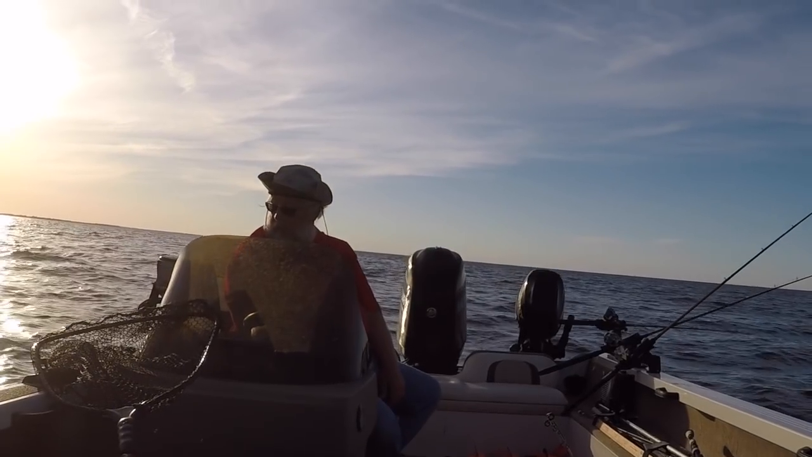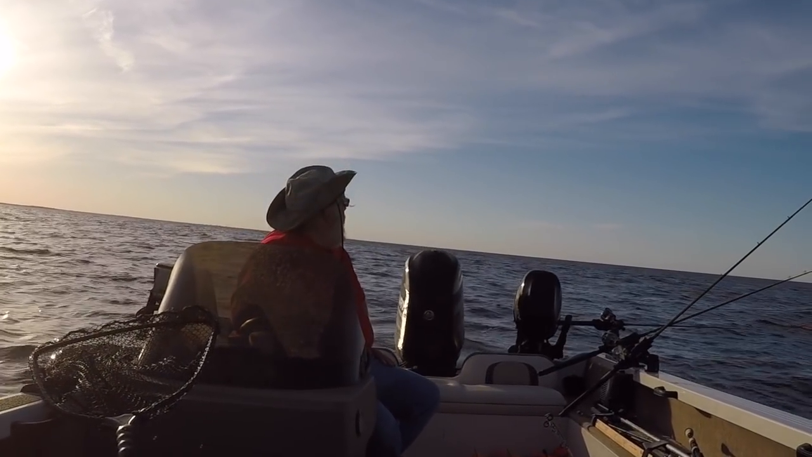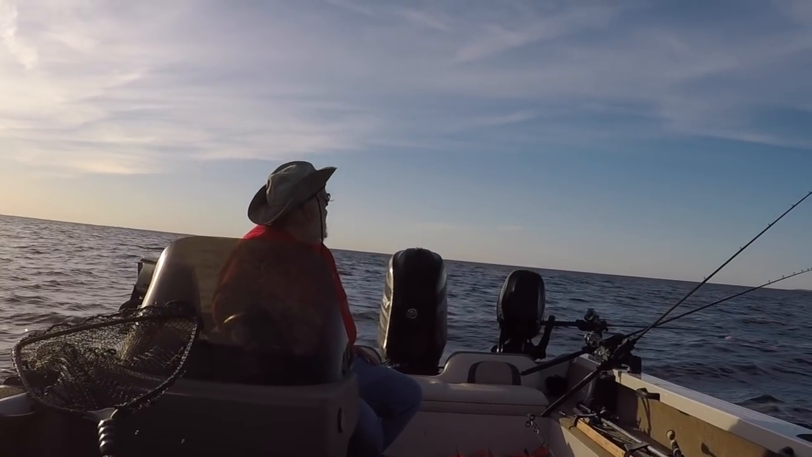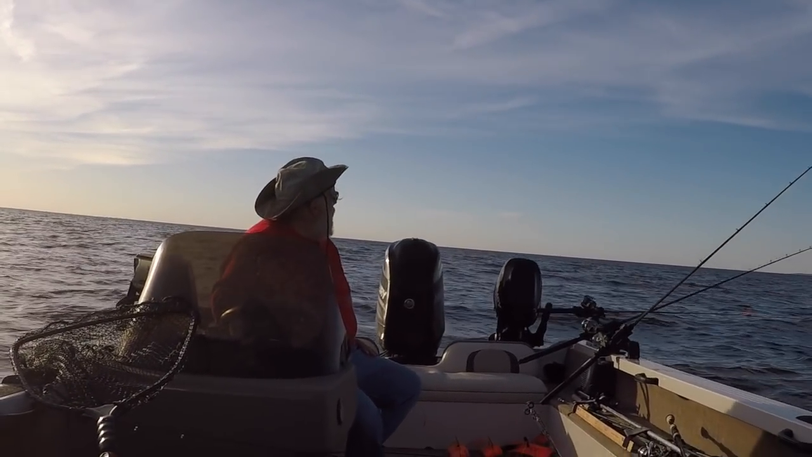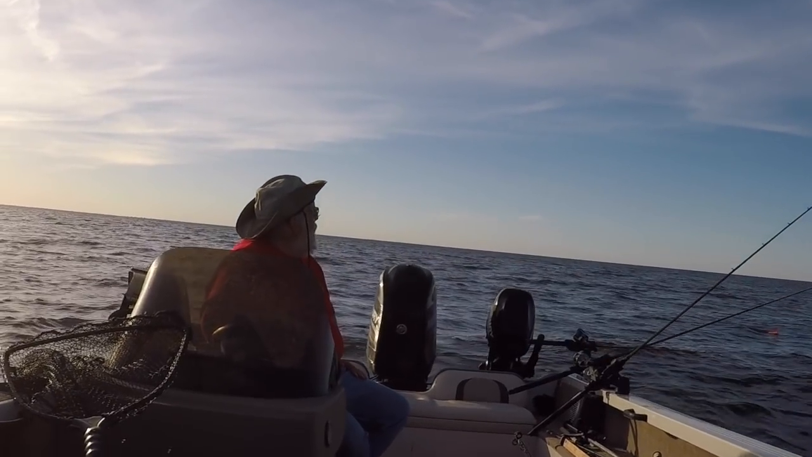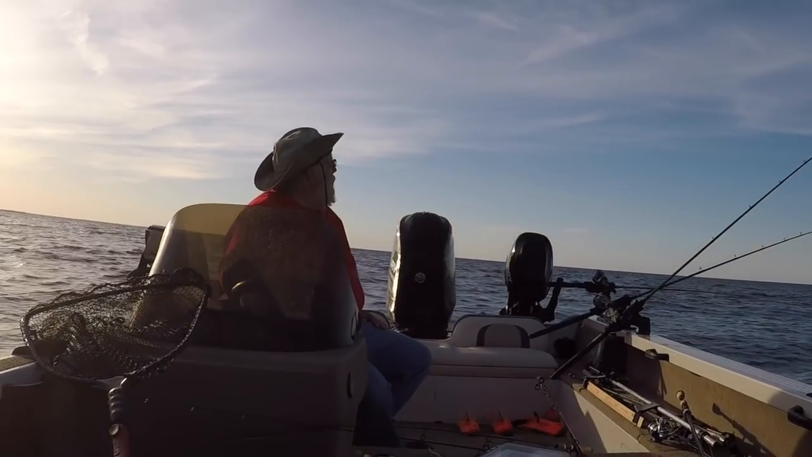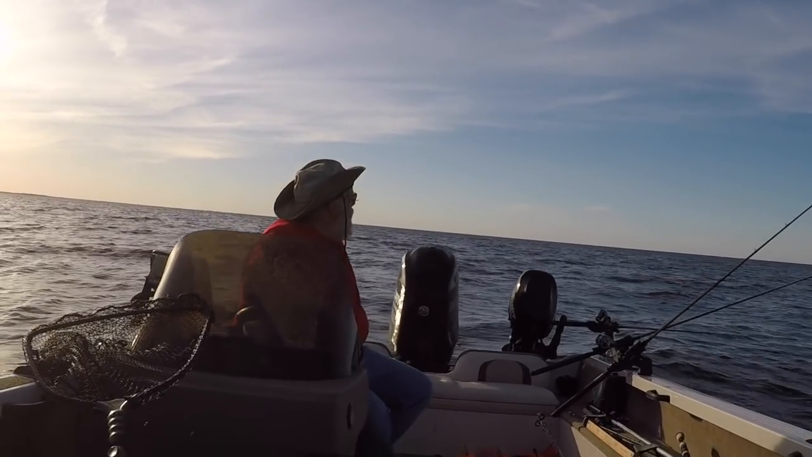So I decided to take a couple trolling passes to see if I could pick one up. It took 3 passes. First pass I used Flicker Shad 7s, second pass I used Flicker Shad 5s, and the third I used Salmo Hornets. A 4.5 centimeter Hornet is what made them go.